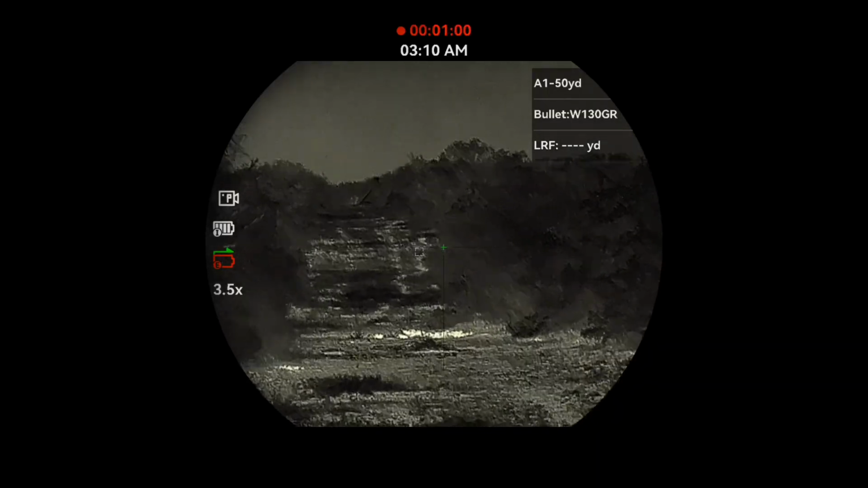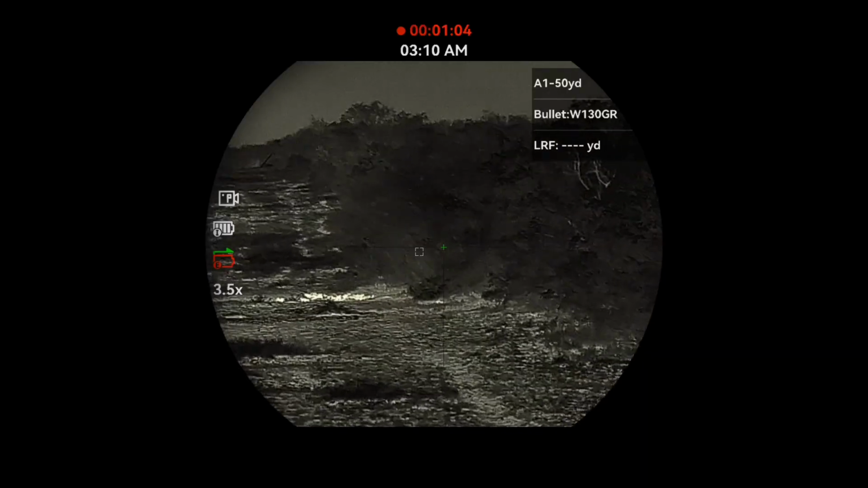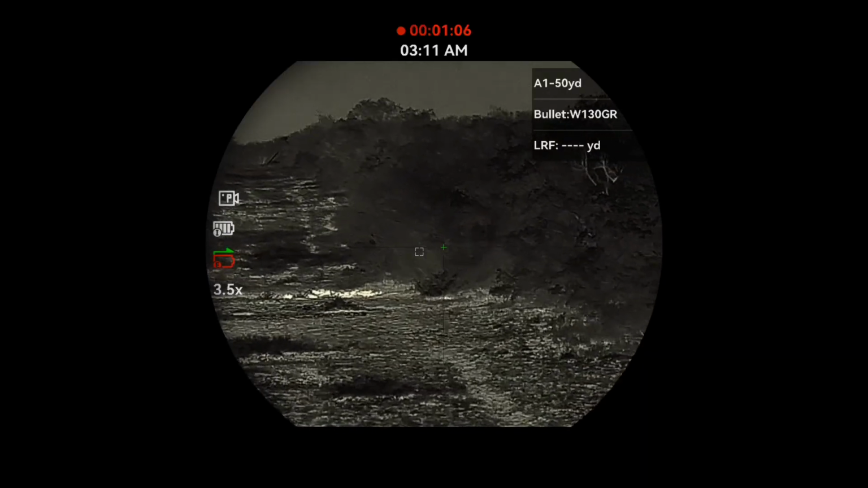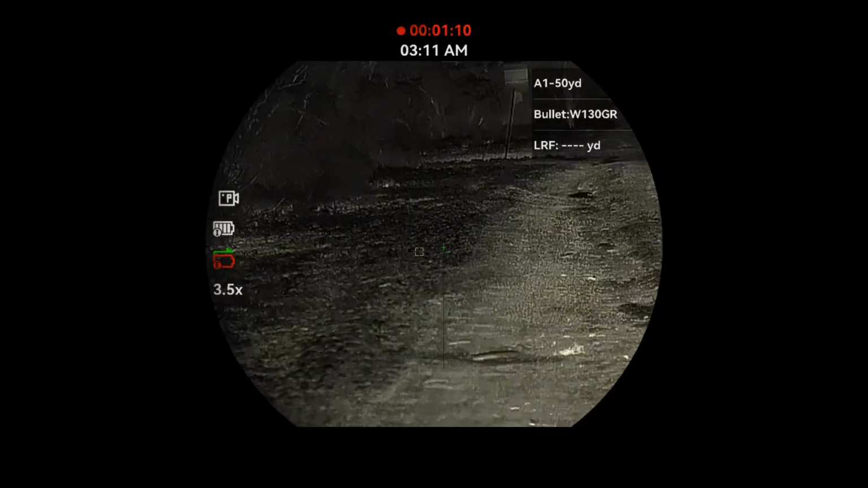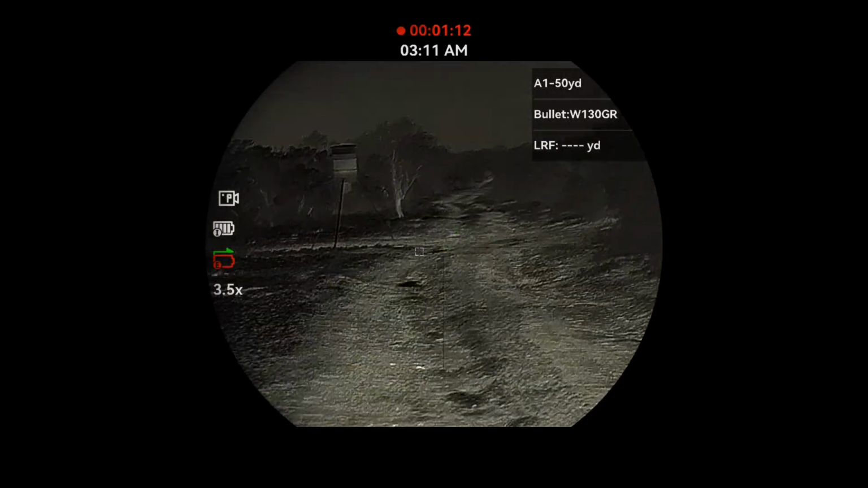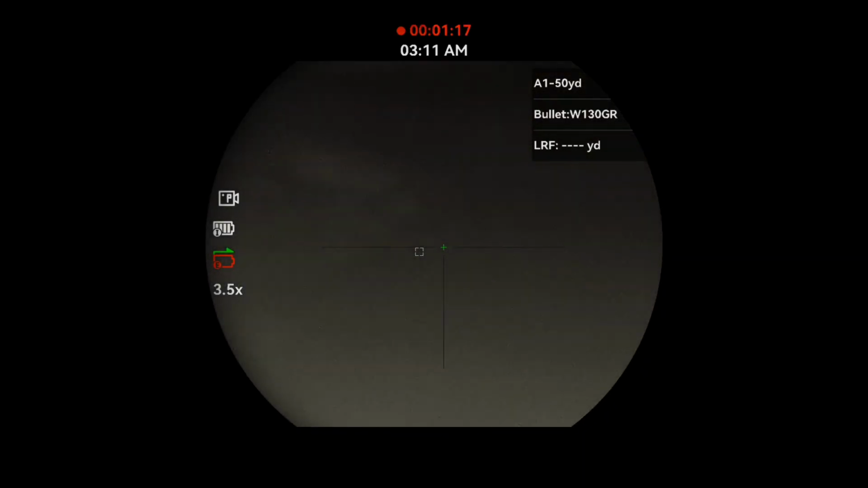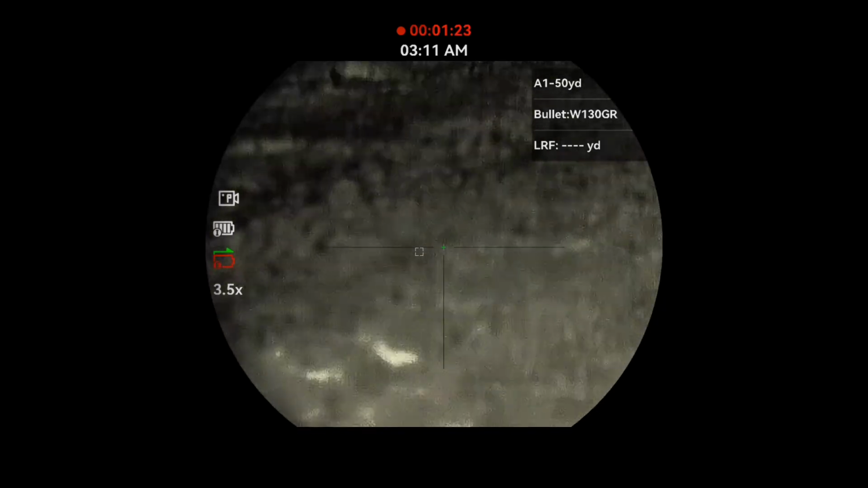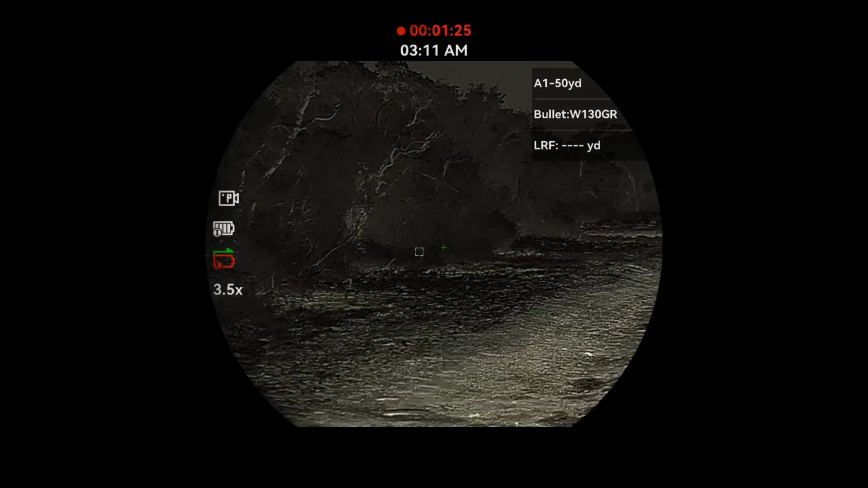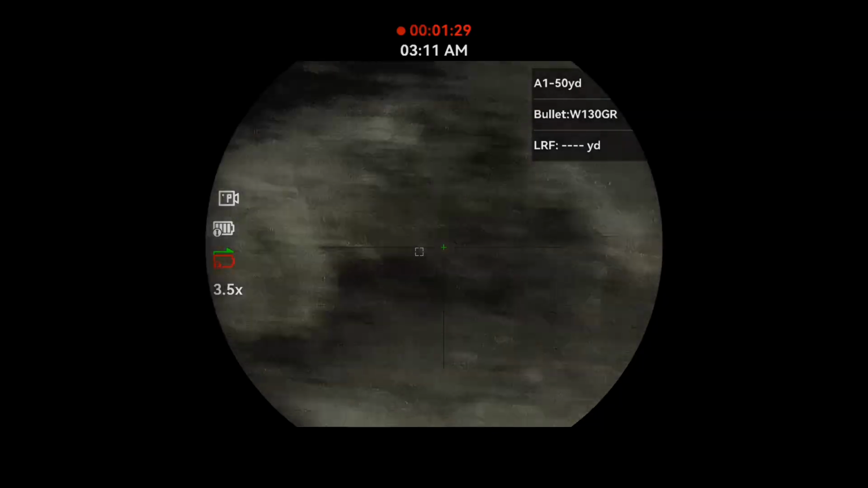I start looking down the other way because I'm like, all right, well he's gonna come out that way, and then it kind of starts taking a little while, and I'm like, great, with my luck, he's not gonna come out. He's gonna go through the brush the opposite way. But you'll see here soon. It takes a little bit, but you'll see he's gonna come out to my left side there,